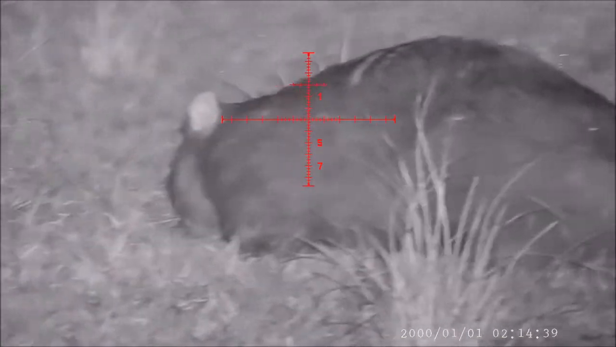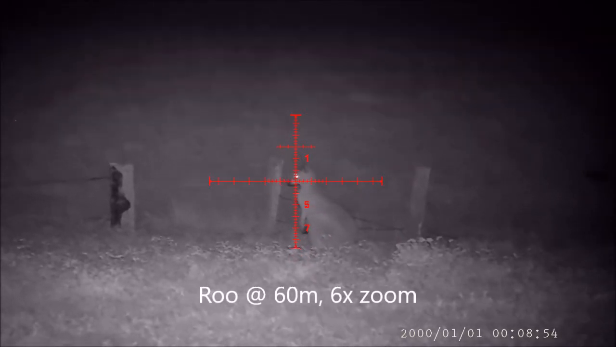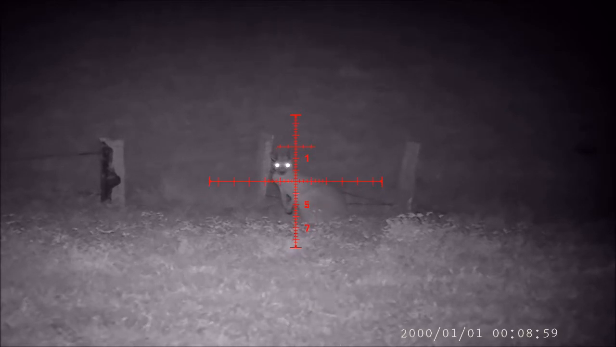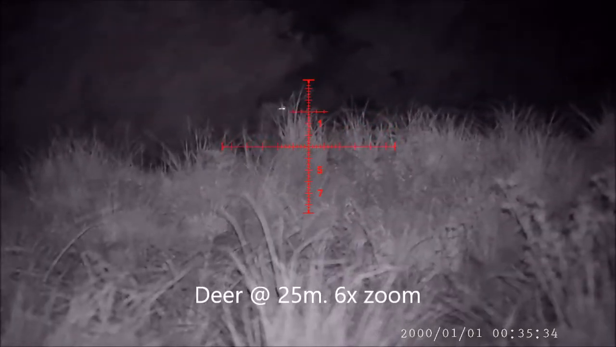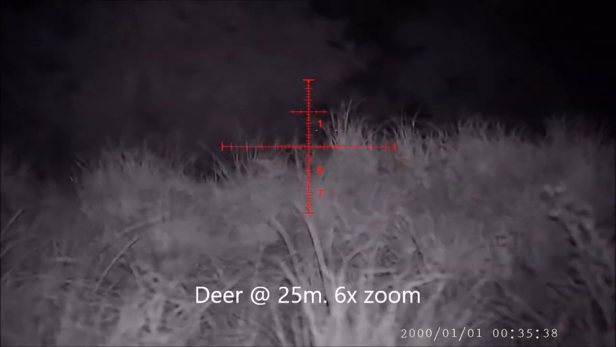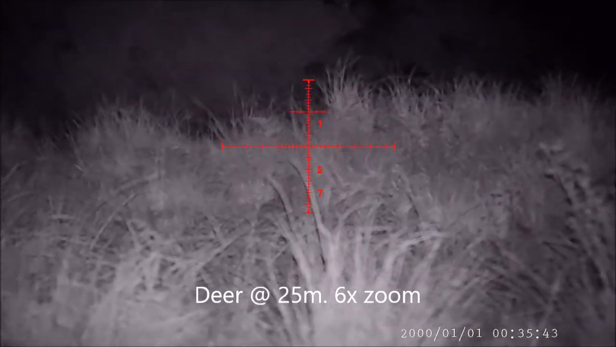And again, next one's roos, and this is a roo at 60 meters, and it doesn't really know I'm there looking at it, even though I was in the middle of the paddock. And he thinks he sees me, but he's not really sure. So straightforward. Now here's some deer. Again, this was just sheer luck. 2 deer walked into view. They thought they heard me, but they didn't. I don't think they actually saw me, but I could see them pretty straightforward. 25 meters, no problem at all.